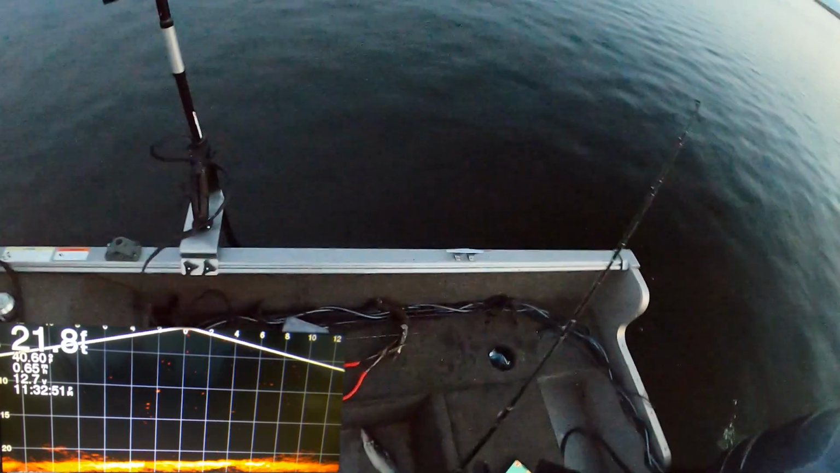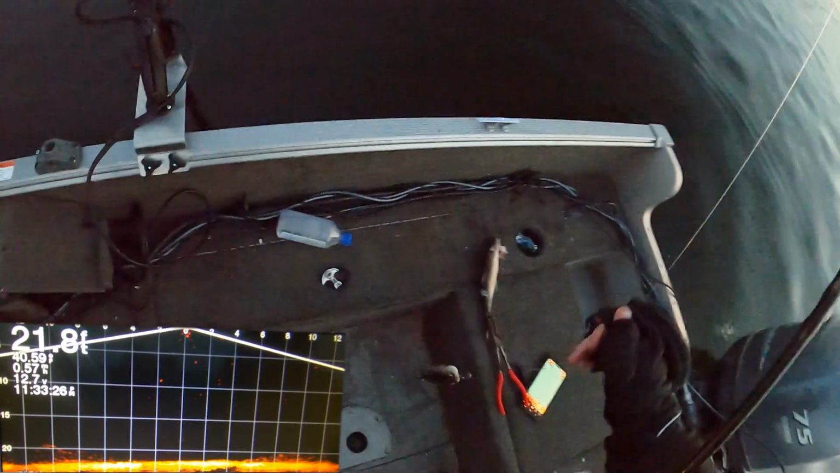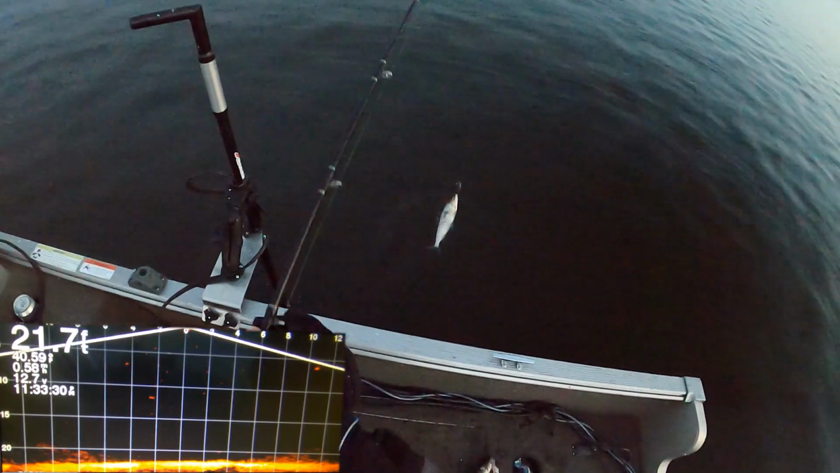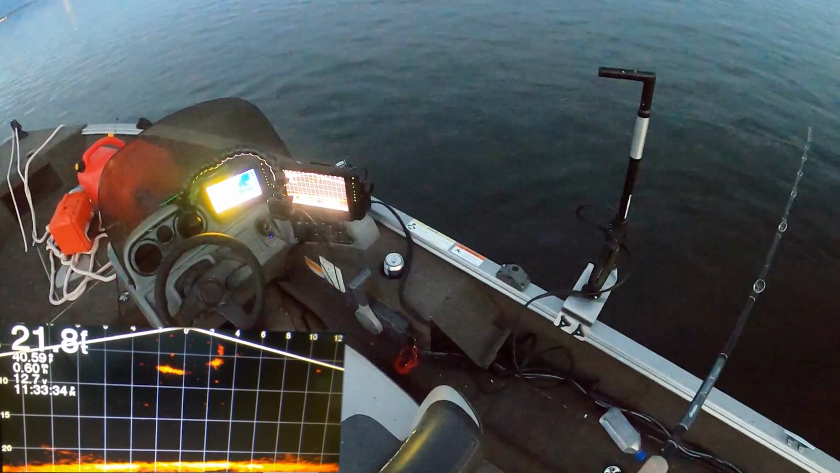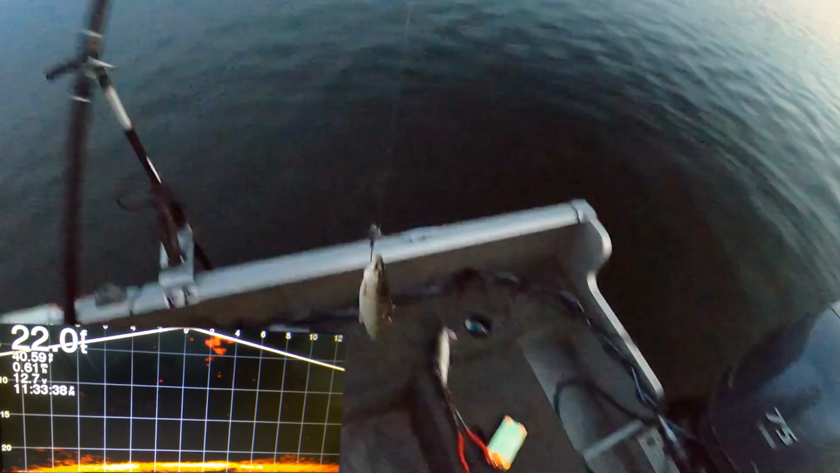Okay, let's see if we can, well, not hand feed them because I don't want to get bit, but I'll see if I can feed them with these needle nose. Okay, we're gonna have to lure them back up and then be ready with the needle nose. Okay, there he is. He's right here already. He's waiting. He just doesn't want to be hand fed.